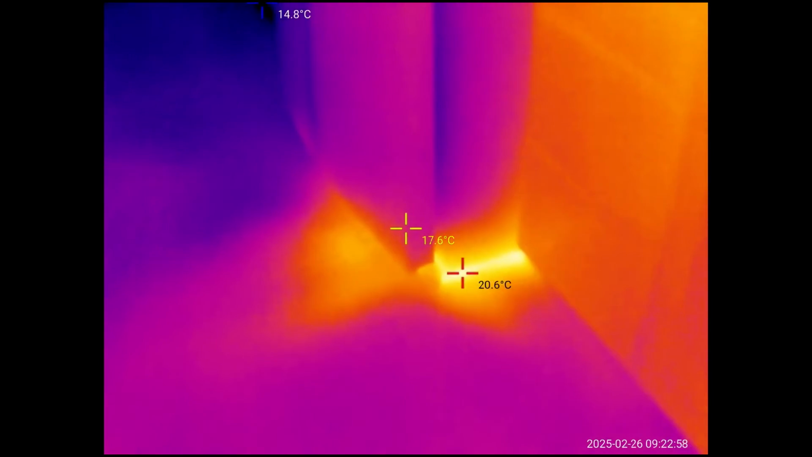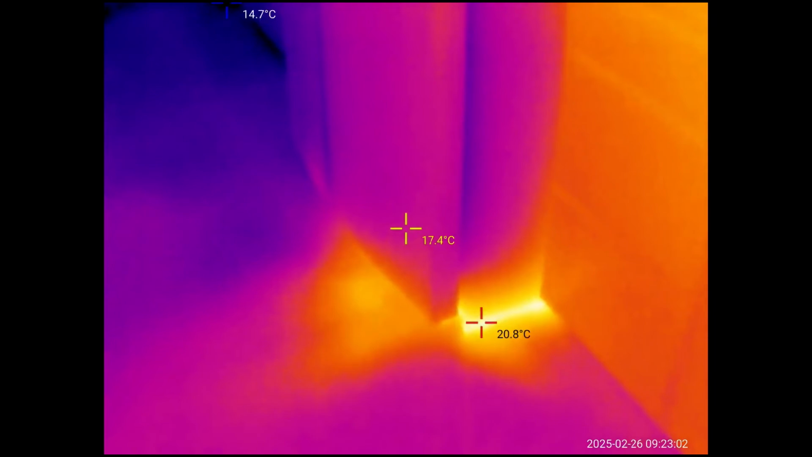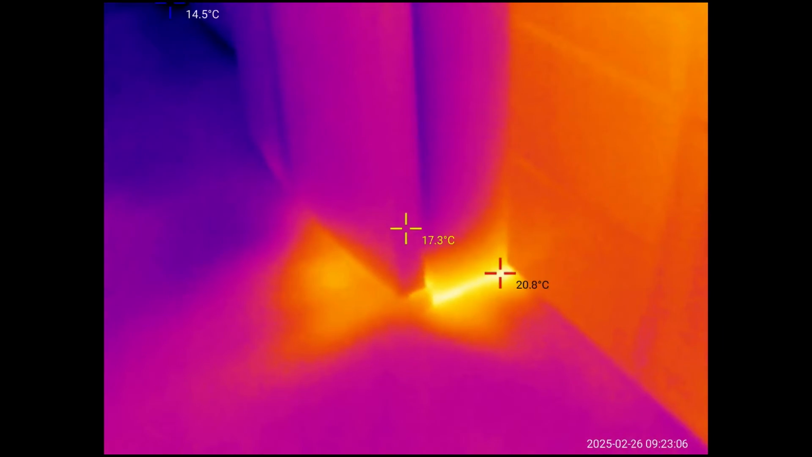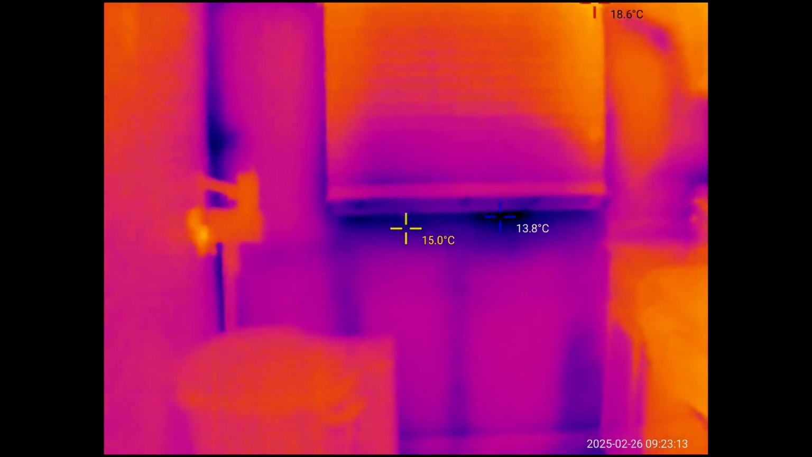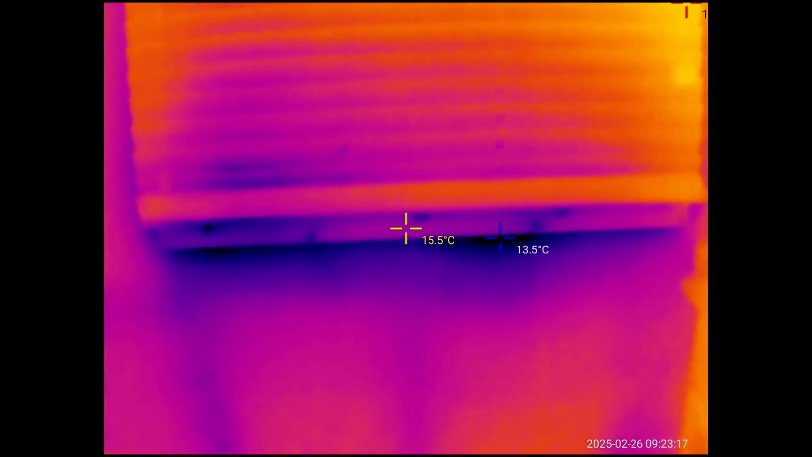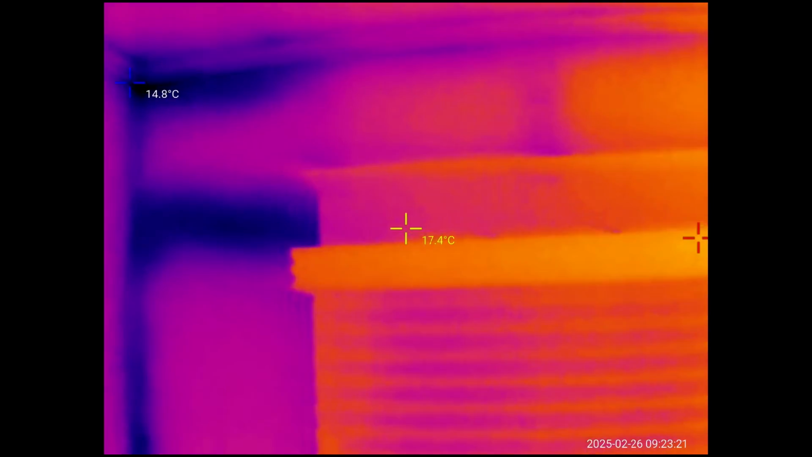At the bottom of this refrigerator, it looks like it's putting off a lot of heat from the actual internal parts, right through this bottom corner. So you can see how much heat is being put off right there. And then if you move off to the side of this window sill, you can see all the cold air that's seeping through the bottom of this window sill here. So that's super cool that I'm able to detect all of this.